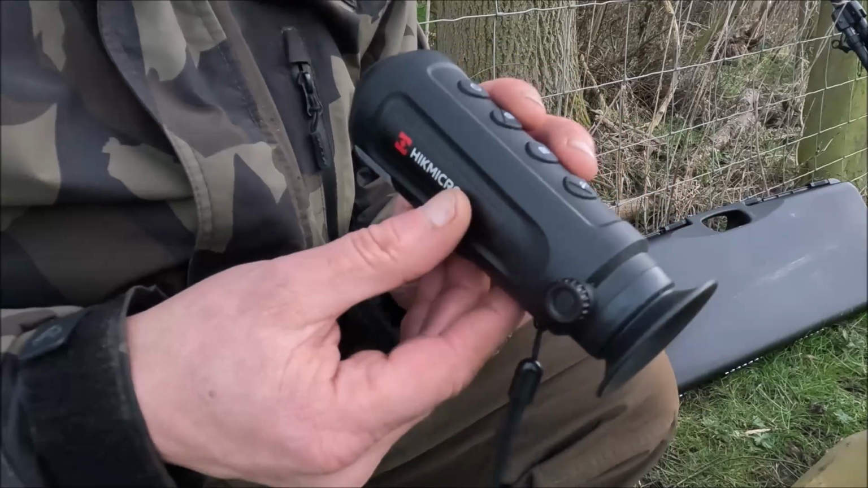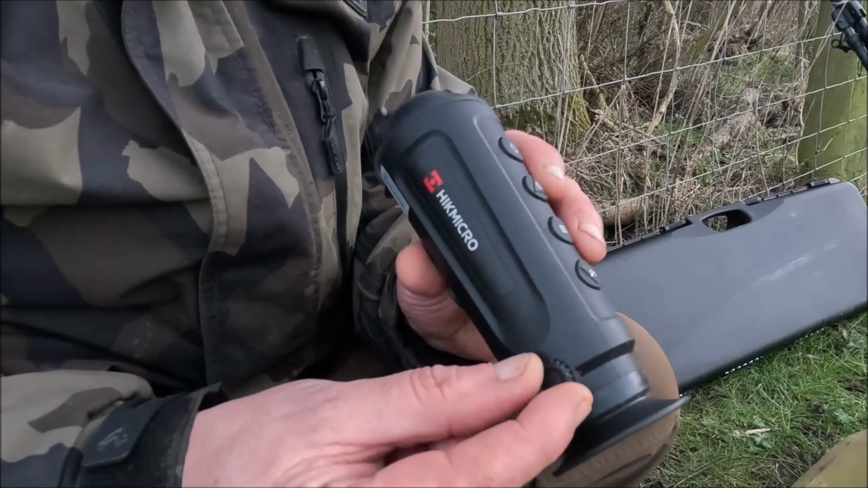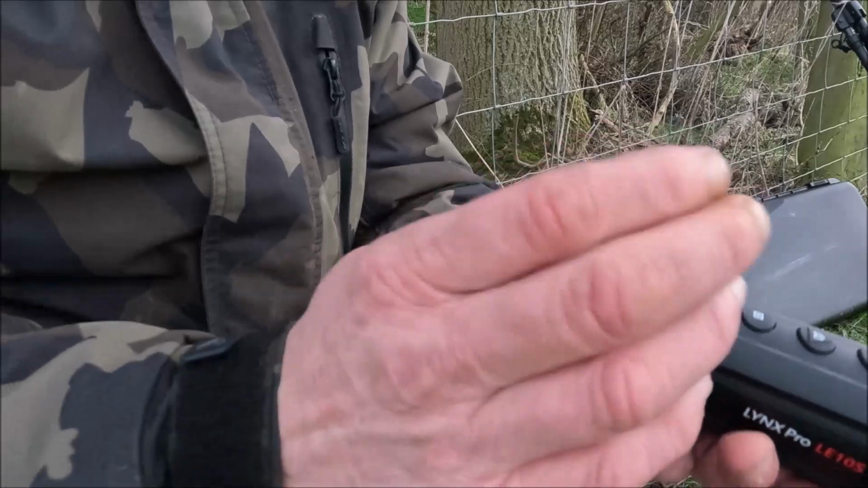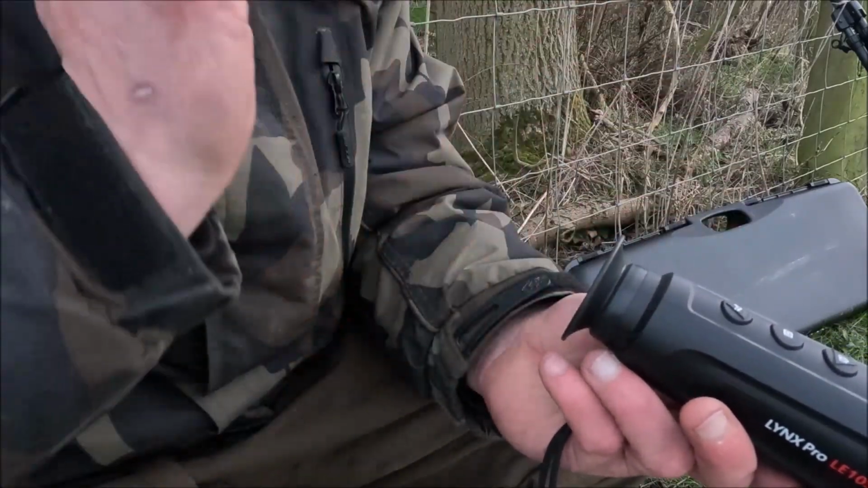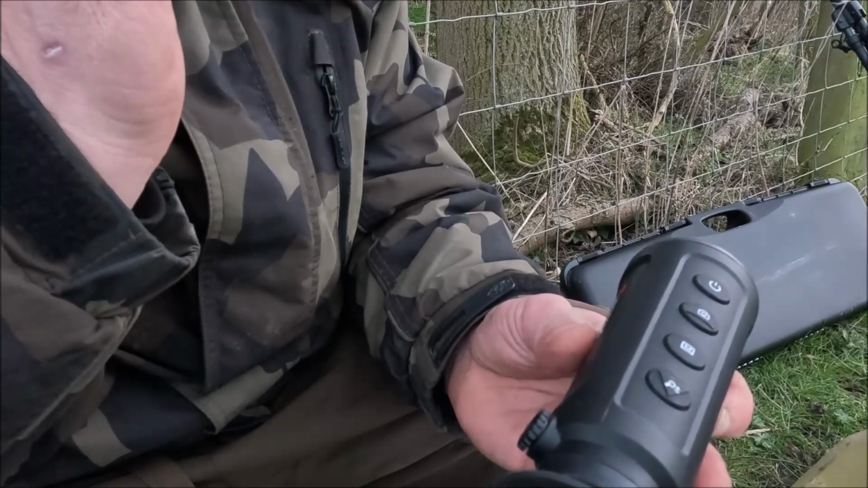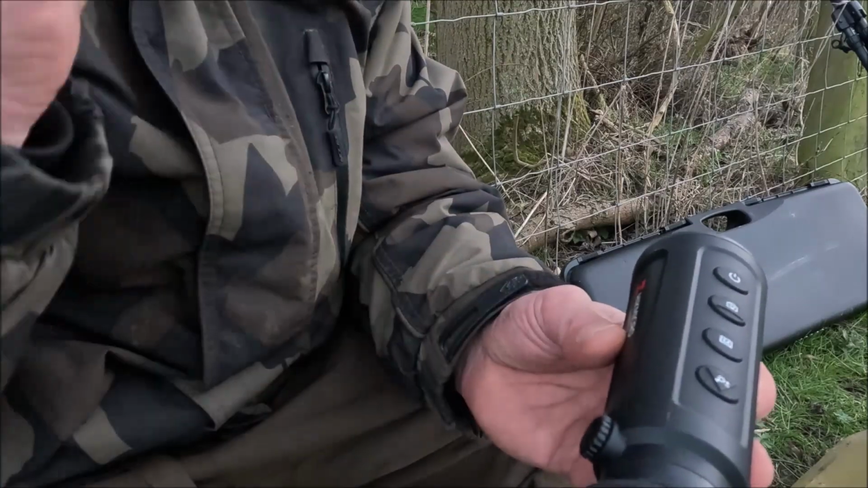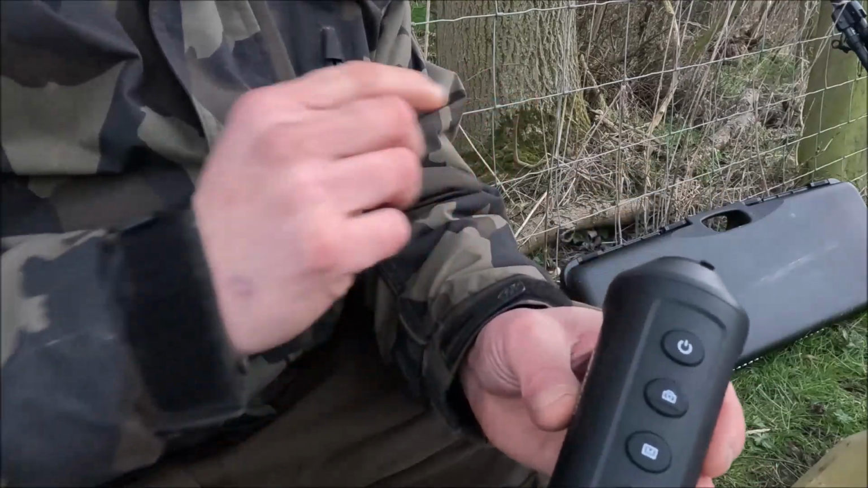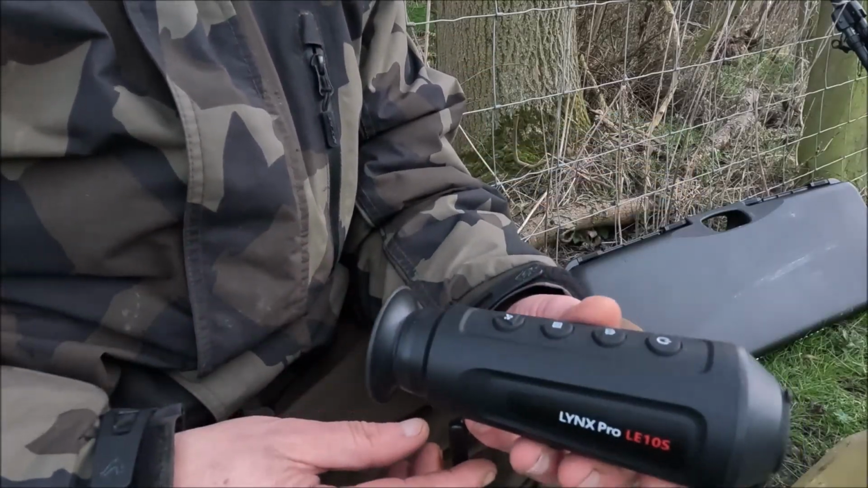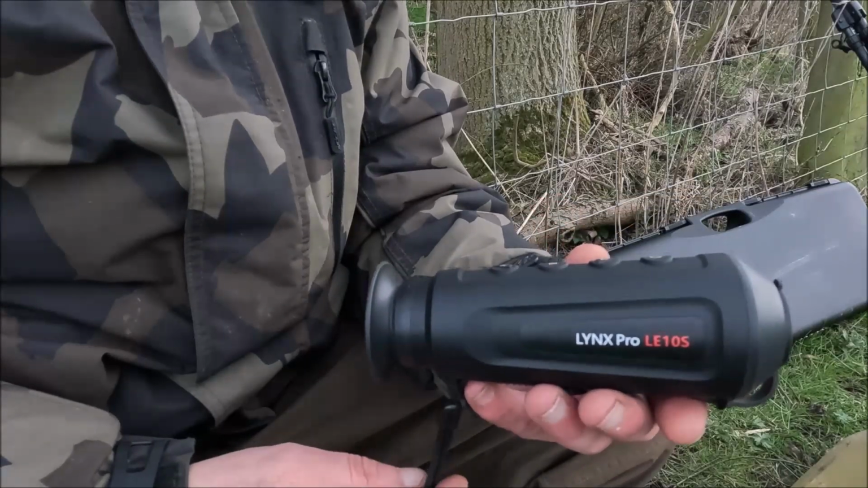This one's got a side focus on there, and that is just for getting the actual images, the icons on the screen, like you would on a reticle, nice and clear. It just focuses your eye onto the little screen that's in there. It's not actually a zoom in or out or anything. Absolutely brilliant when you're walking around. You can just put it in your pocket, get it out when you need it.